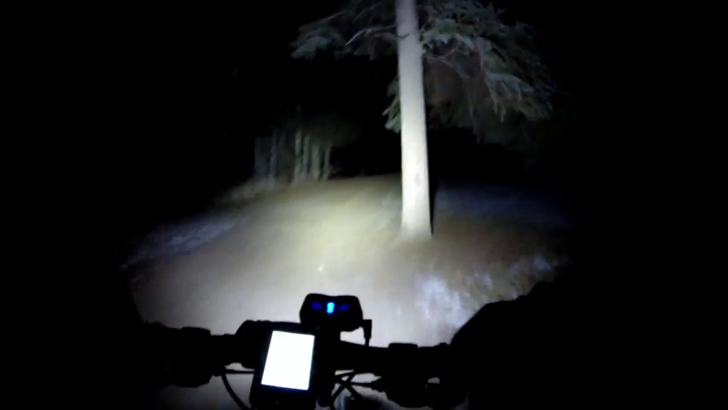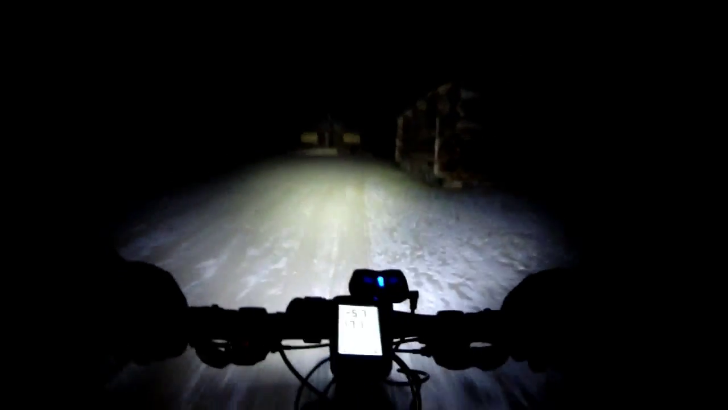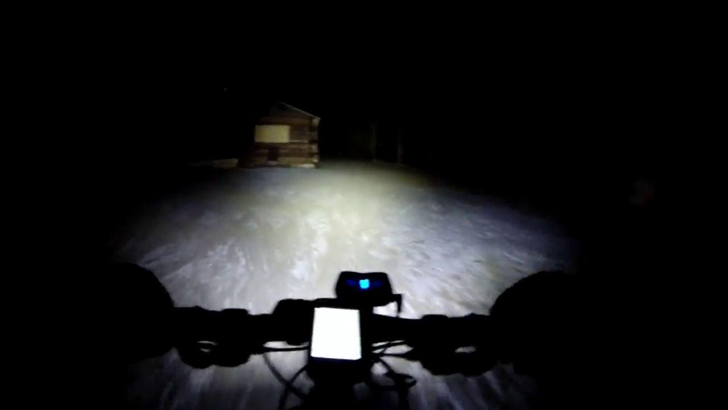So this is my second ride today. I did a ride earlier, mid-late afternoon, just for 45 minutes on the Krampus, but I did 30 minutes of tempo riding. And this is just a ride, really just to check out the lighting system to see what 2600 lumens looks like.